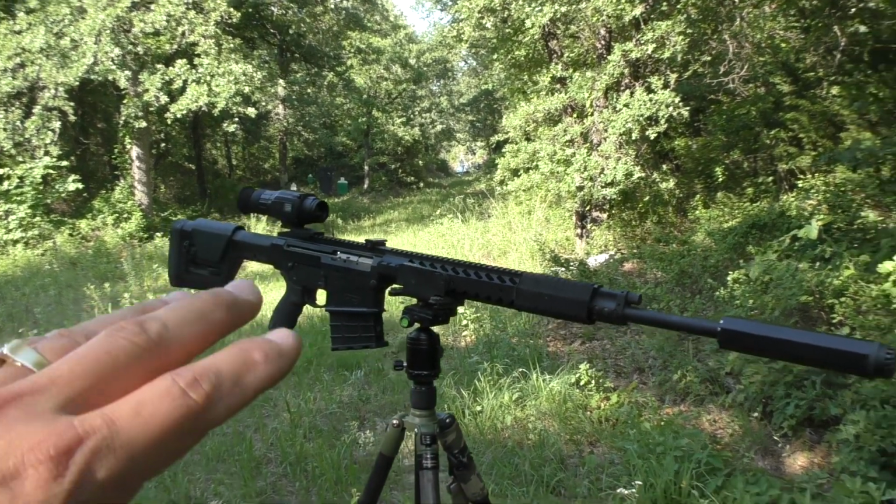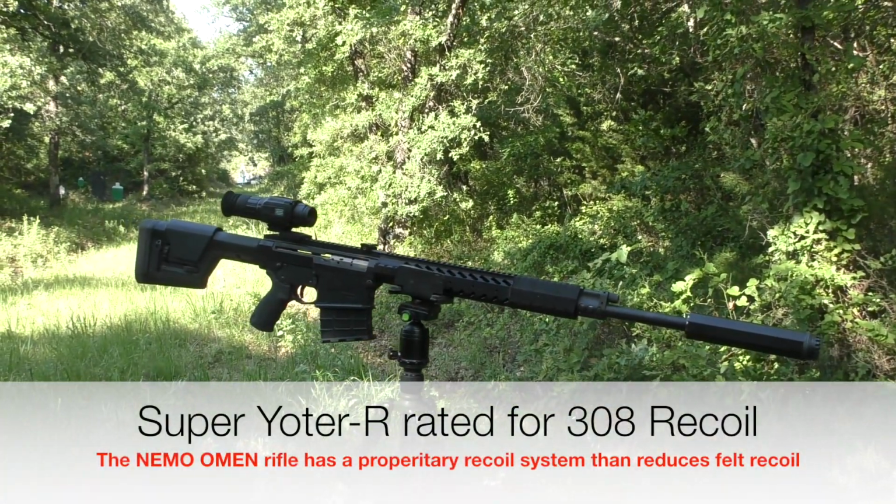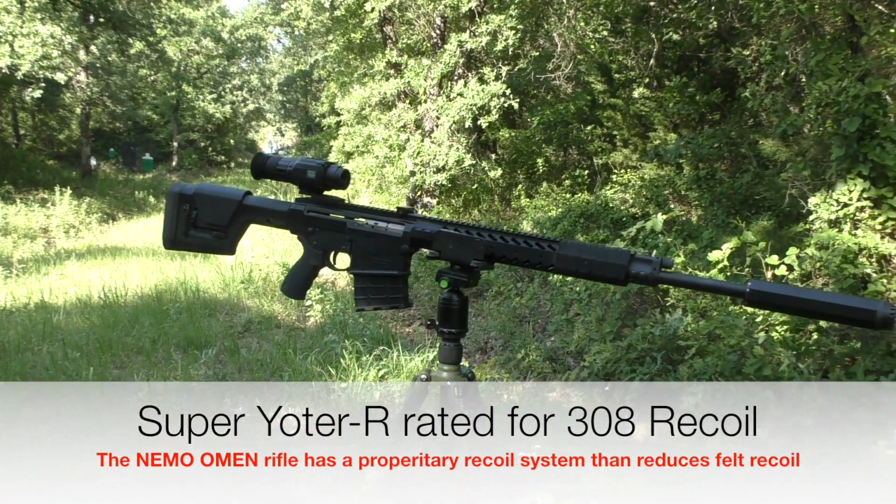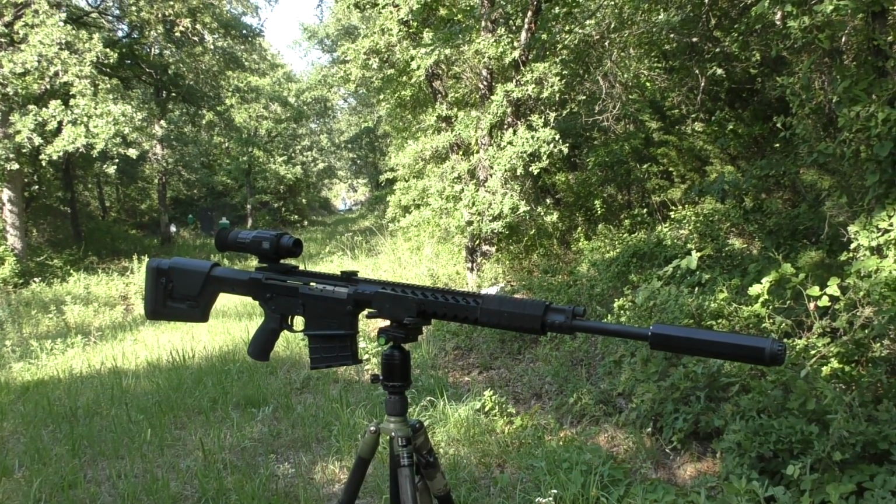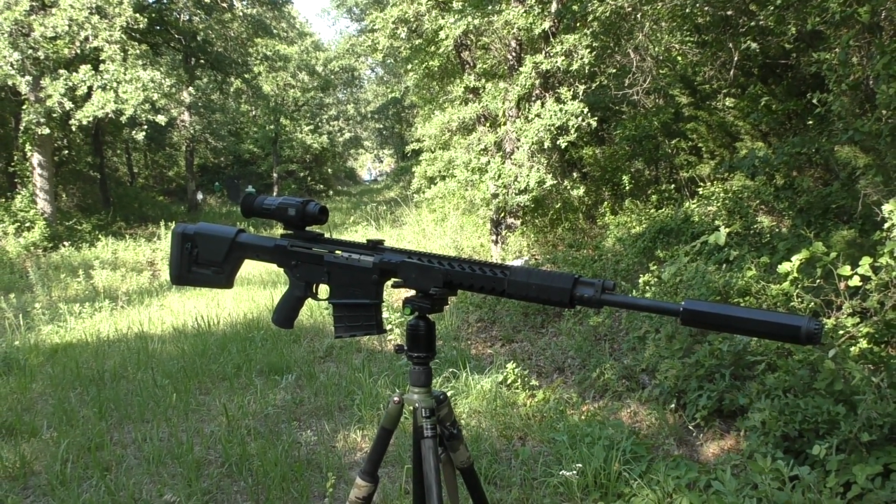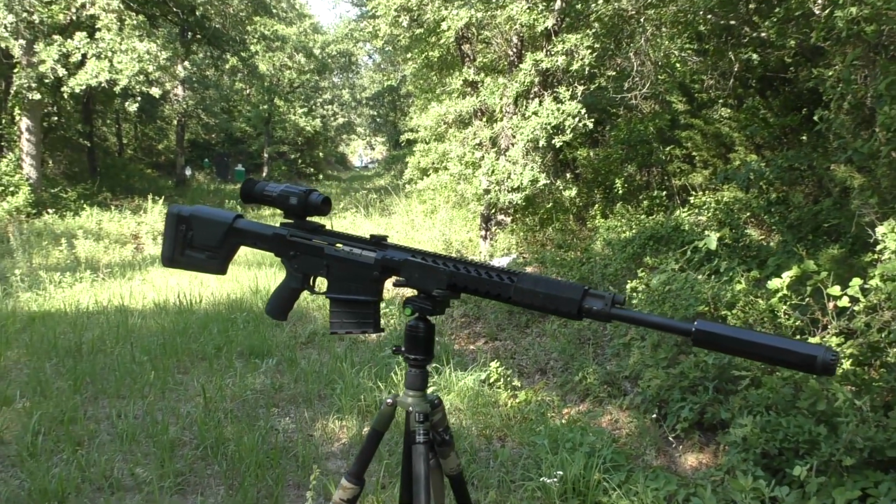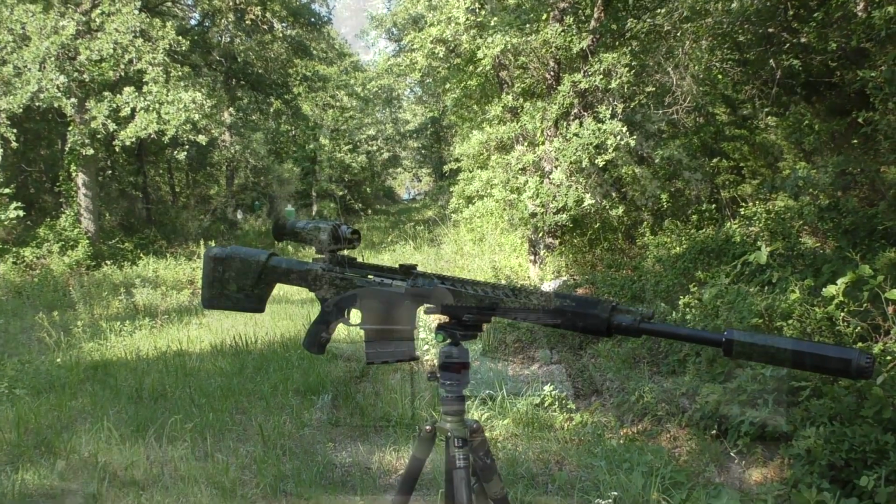I am going to press the limits on the recoil. I'm using my Nemo Omen 300 Win Mag. Again, the stated recoil rating is .308. I know this rifle very well. It weighs about 16 pounds, outfitted as it is. Has a very soft felt recoil impulse, so I'm hoping that the weight of this rifle, as well as the proprietary recoil mitigation system on the rifle, is going to subdue the recoil impulse, and that we'll have no operation issues with the Super Yoter.